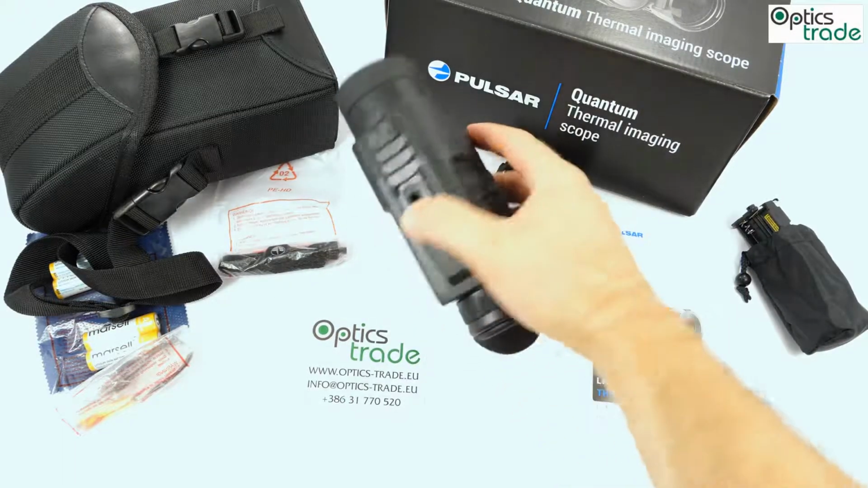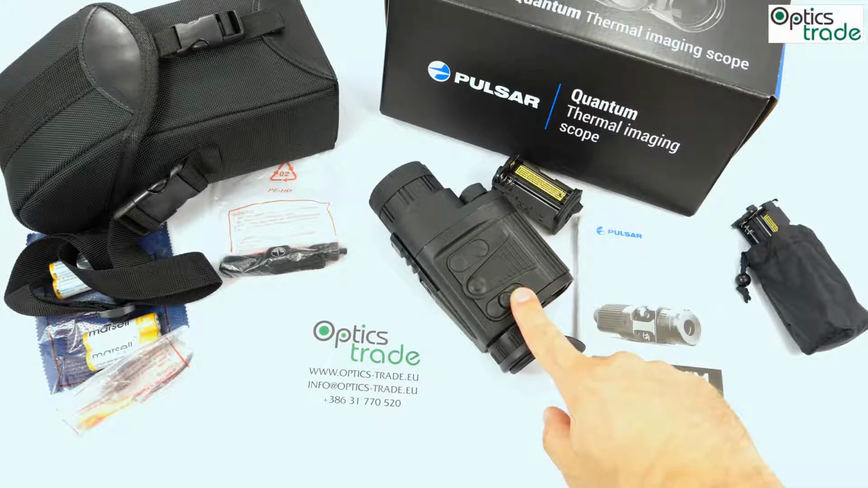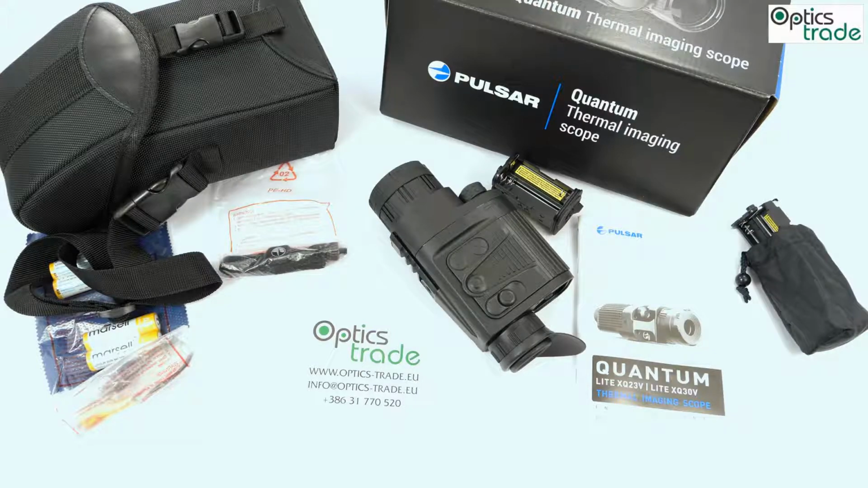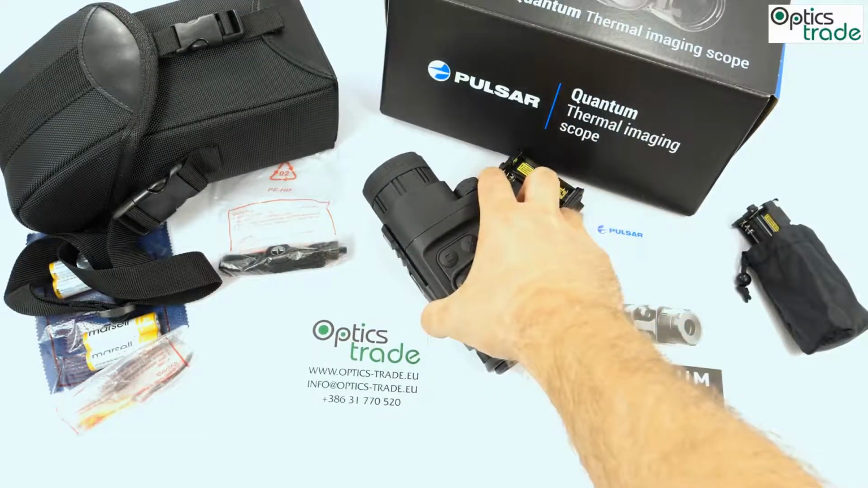The body stayed the same as with all previous Quantums. It's made out of glass fiber reinforced plastic. We know from our previous experience that this is a very durable housing and very well made. It is also splash proof with a rating of IPX4. That means when it's raining it's no problem. And it's very light, only 350 grams.